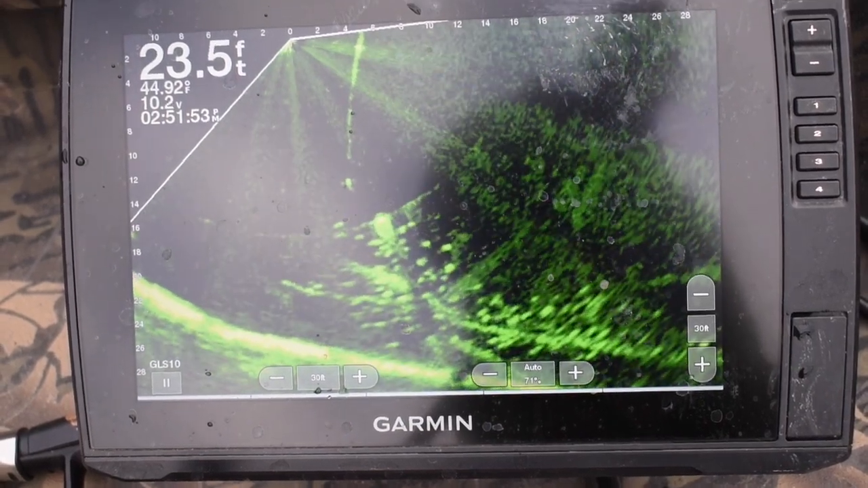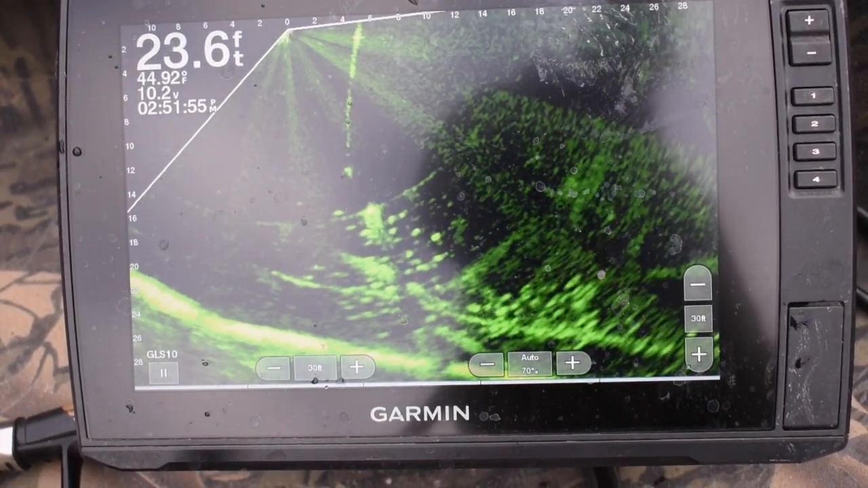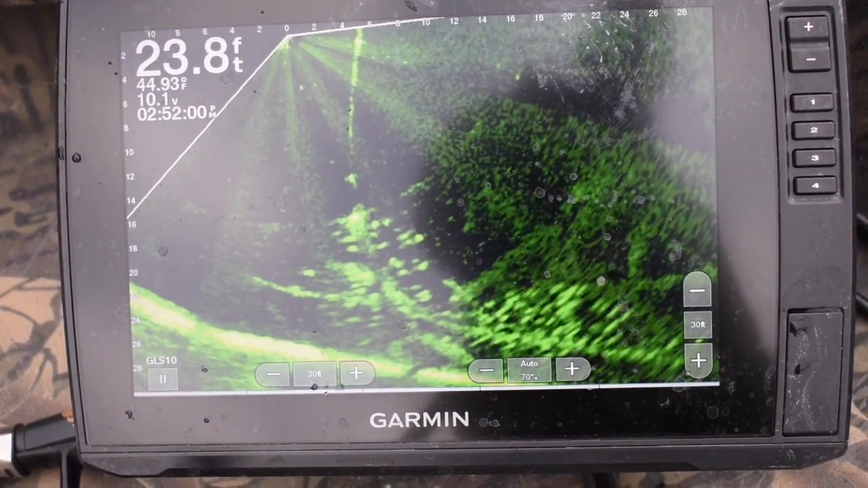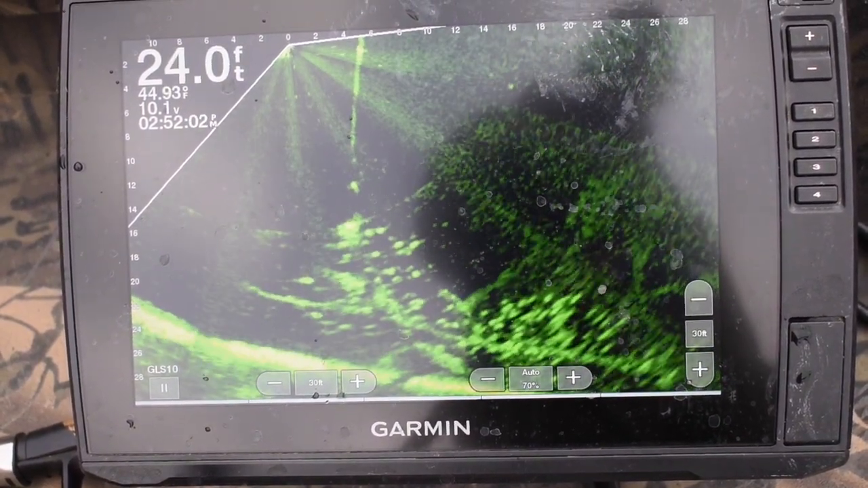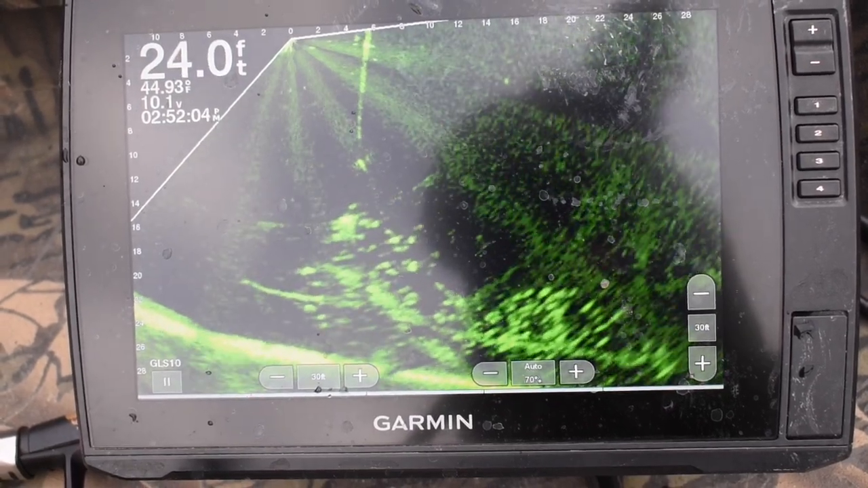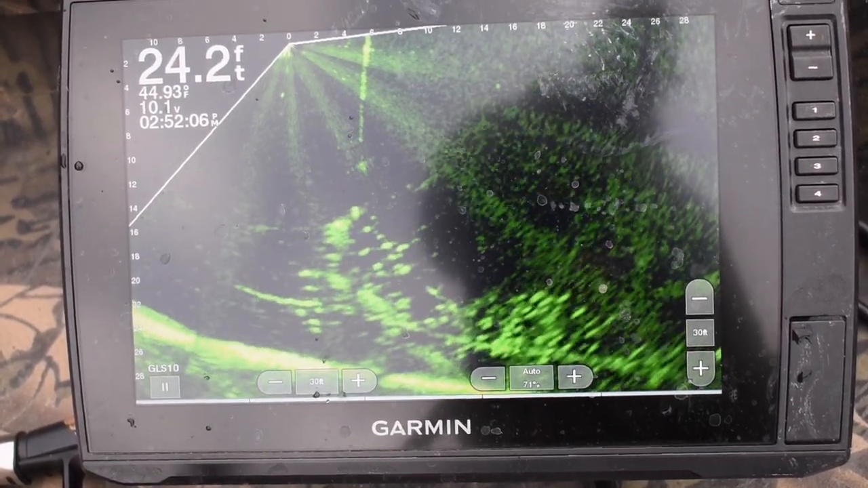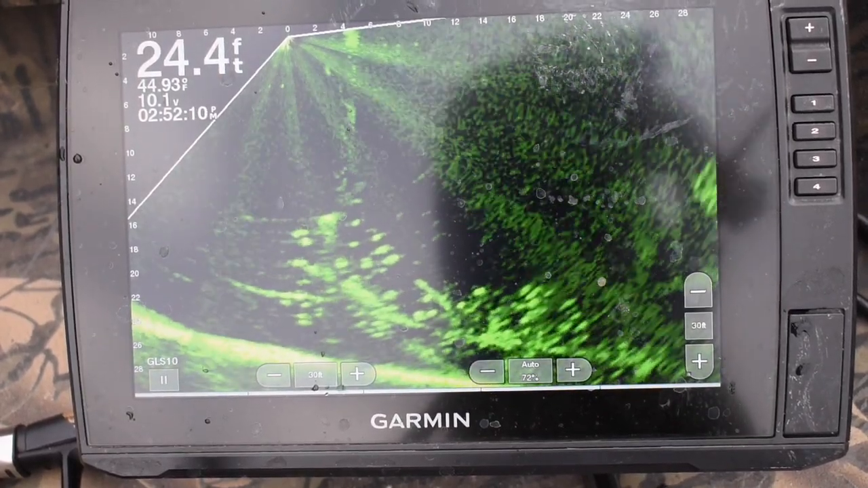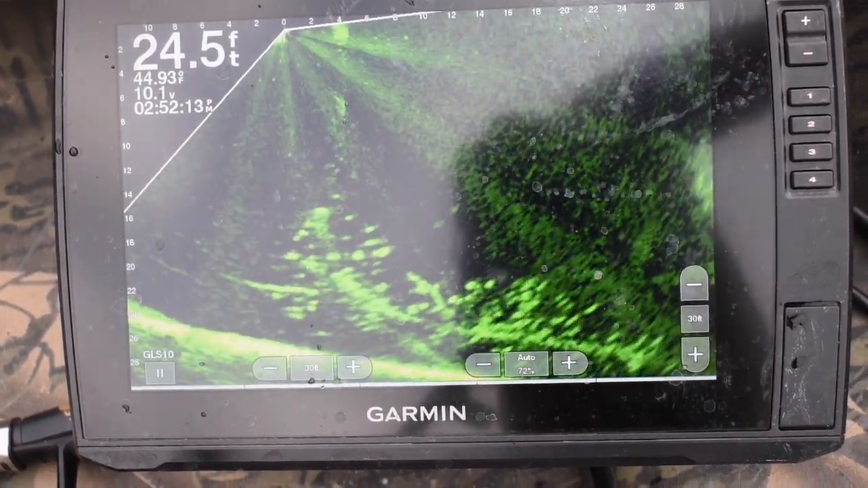What this is, is old timber and big timber that has fallen down in the lake. So you don't get hung up on it as much as you would on a man-made brush pile or a Christmas tree that's sunk. This here, we're talking 30 feet, and there we plucked that fish off there. He'll go in the box.